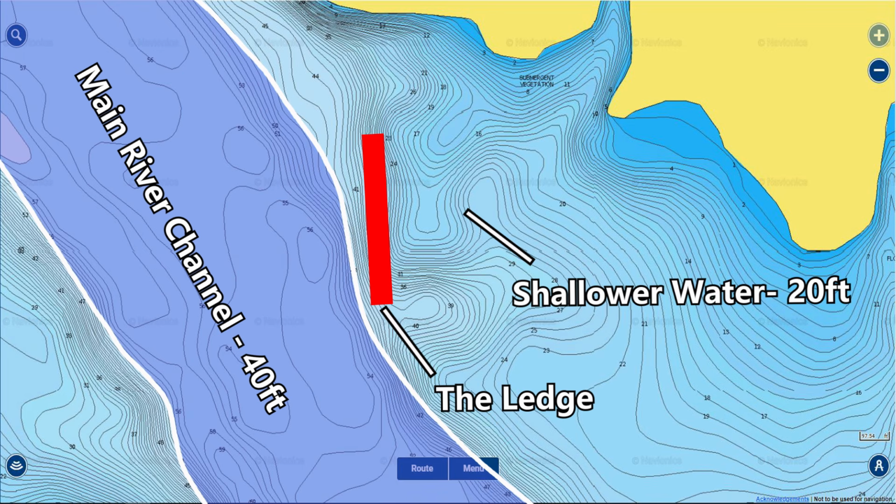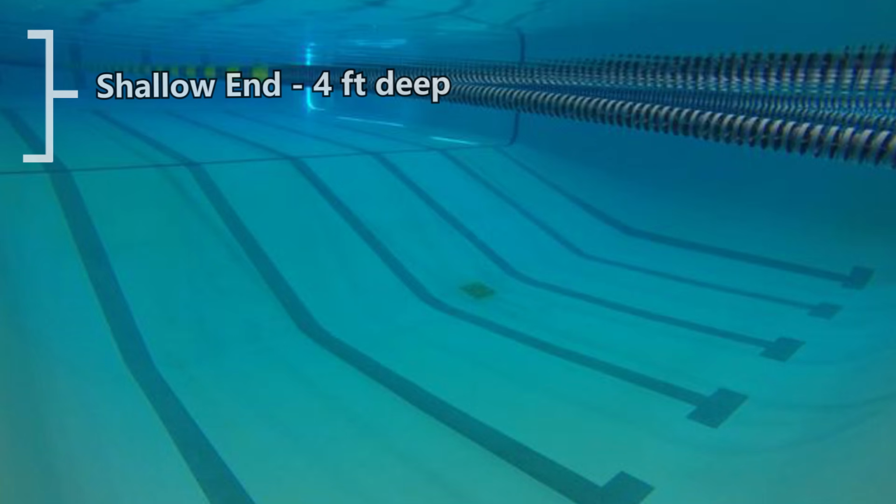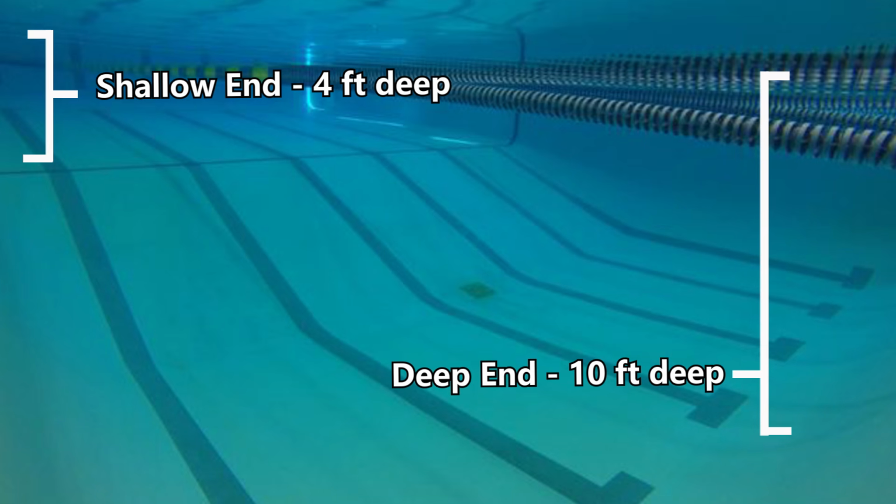So that's how you can find ledges using topographic maps, but I'm sure that some people are still a little bit confused about what a ledge is and can't quite visualize it. So let's take this example of a pool to explain what a ledge looks like underwater. So this is just your normal swimming pool with a shallow end and a deep end. And the shallow end up on top is 3 to 4 feet deep, and the deep end is 10 to 12 feet deep. And that's where you'd have the diving board so you don't hit your face on the bottom of the pool when you dive in.